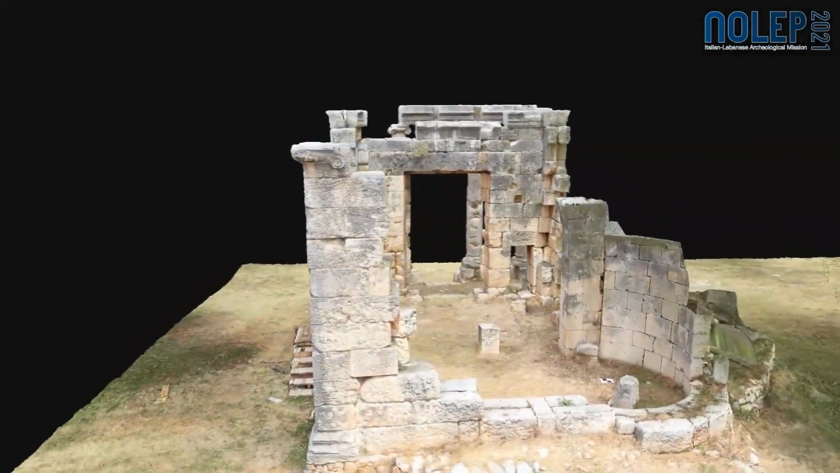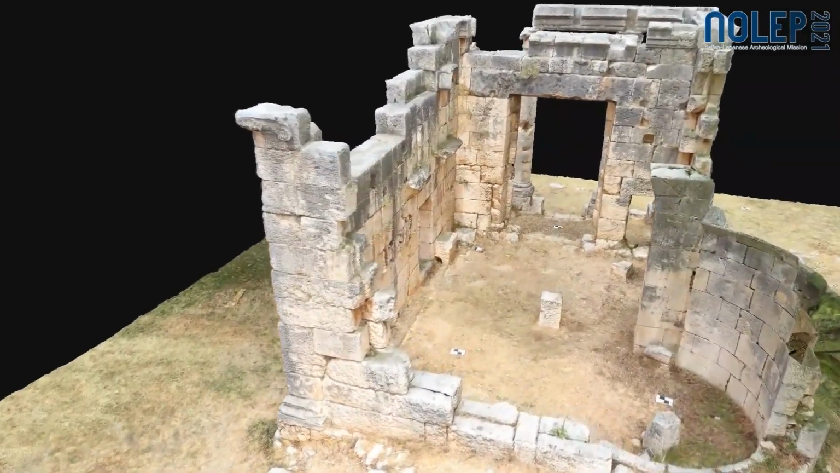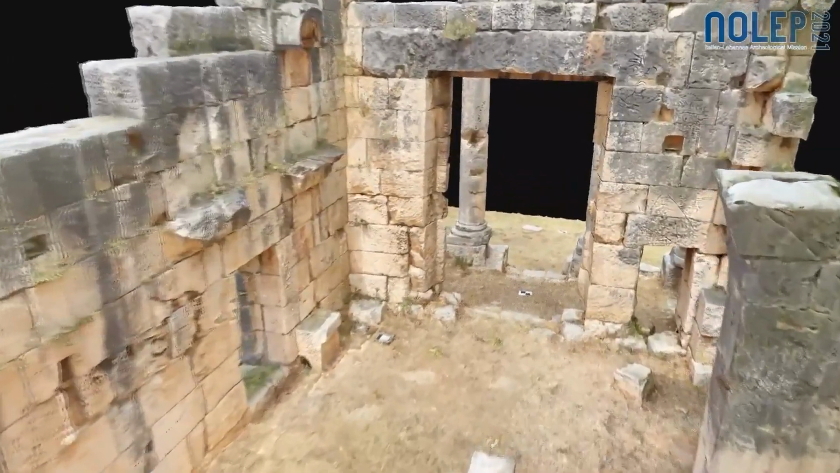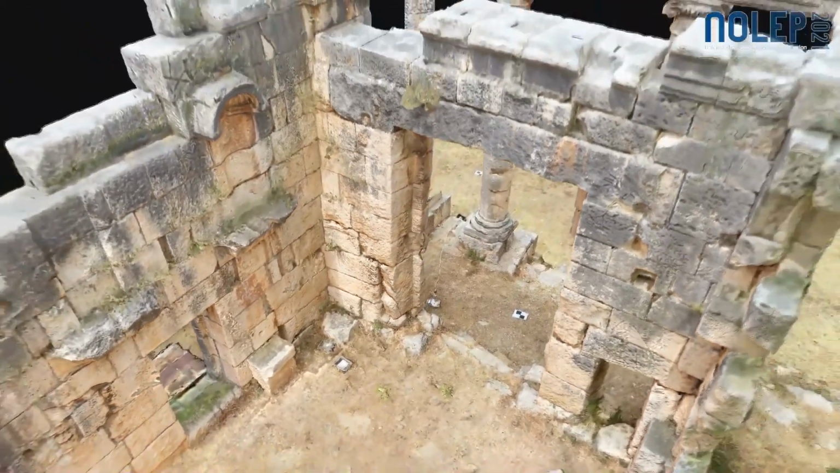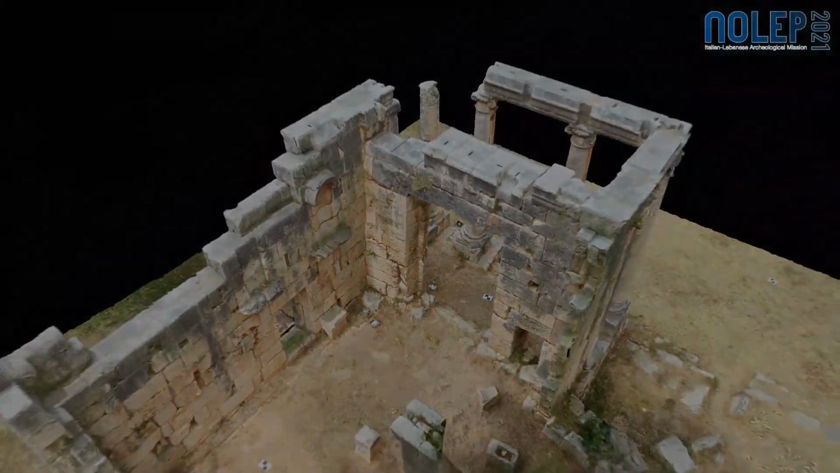And as you can imagine, this level of detail is particularly important for documenting the architectural features. Yeah, exactly. All the materials, the decay, the damages, and yeah. We need a very high level of detail for these aims.